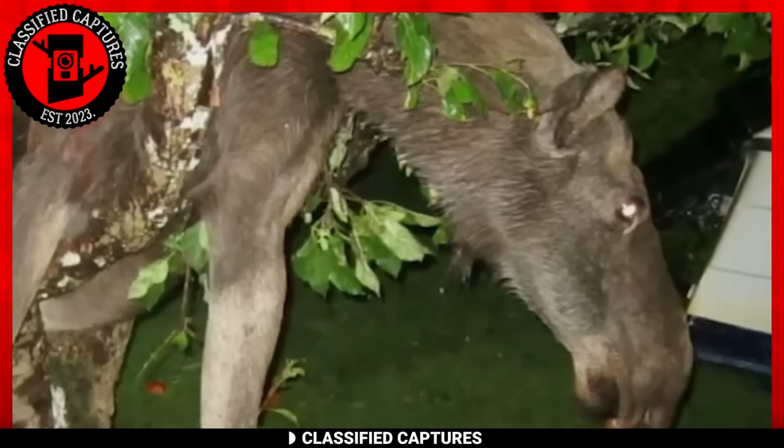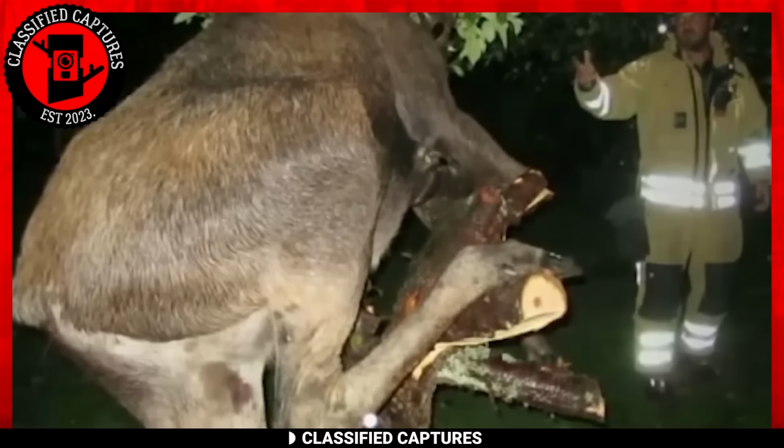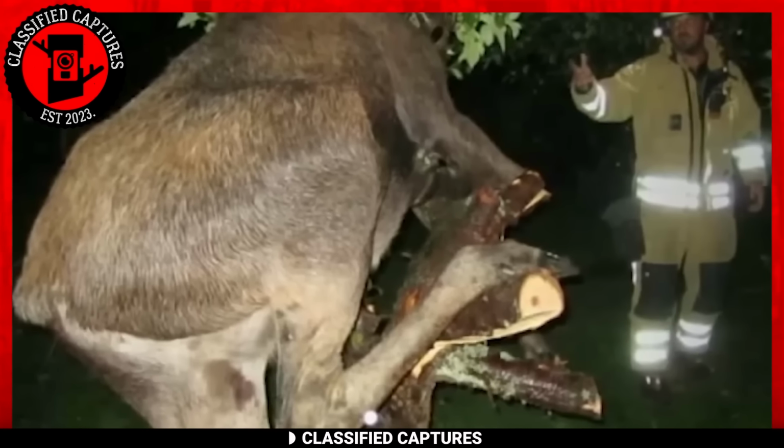The moose cried out for help, hoping someone would hear its pleas and come to its rescue. Fortunately, locals came to its aid and immediately called the authorities. A team of experts arrived on the scene and assessed the situation.